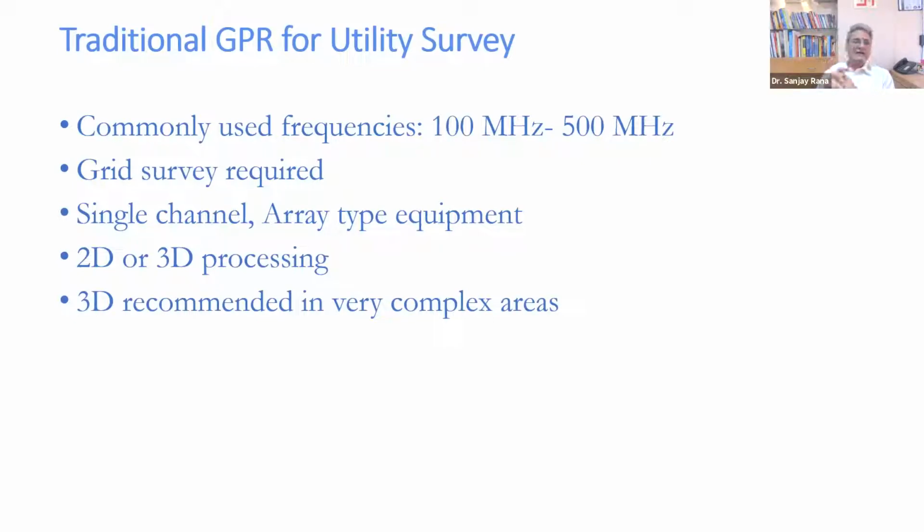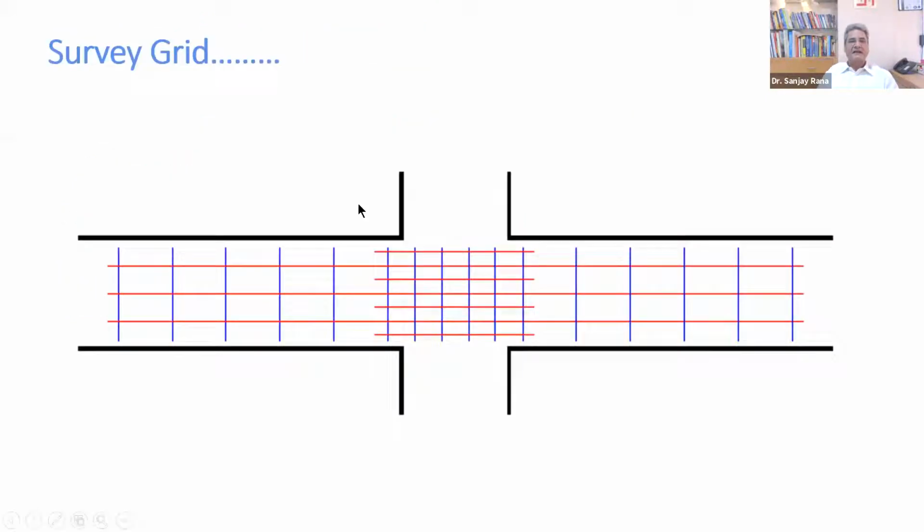In very complex areas, for example, we are working in airports where sometimes there's practically a utility jungle, we go for 3D processing in that case. This is the survey grid. Again, I have not put any numbers here.